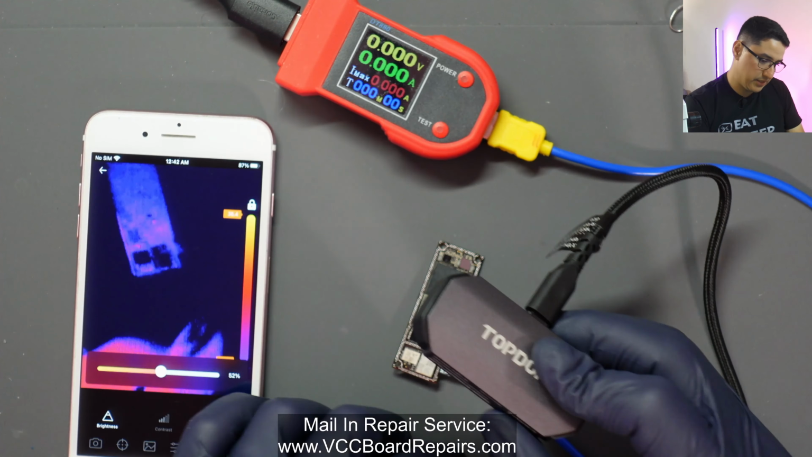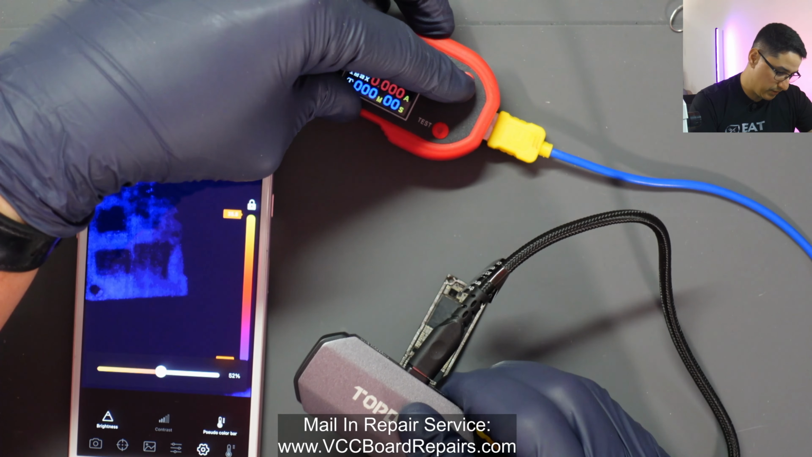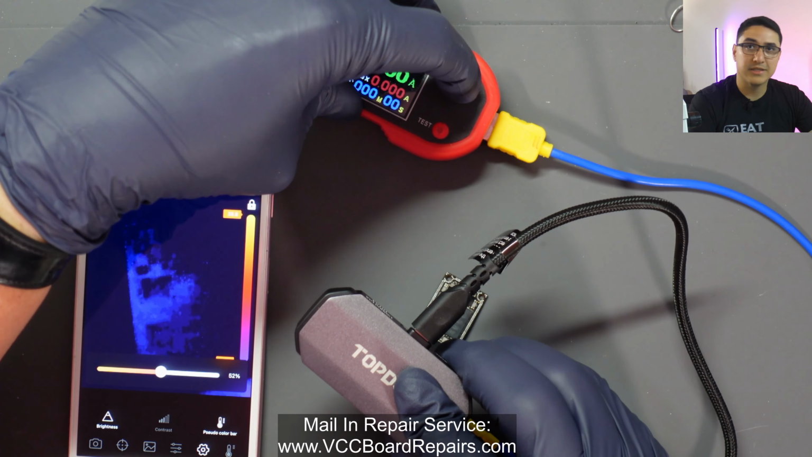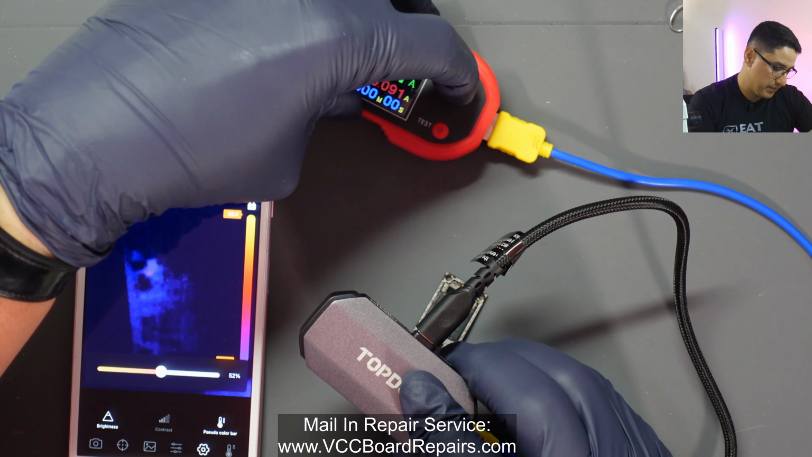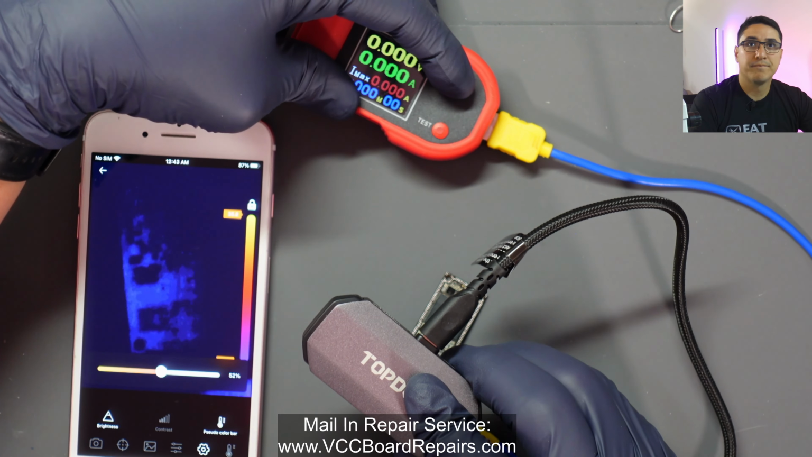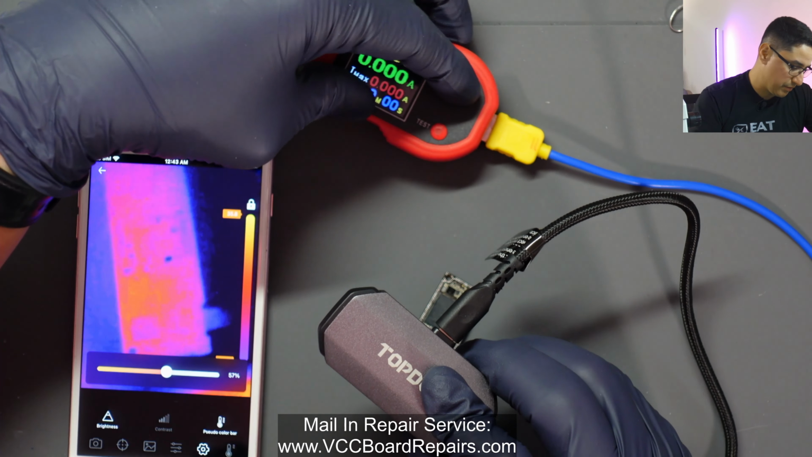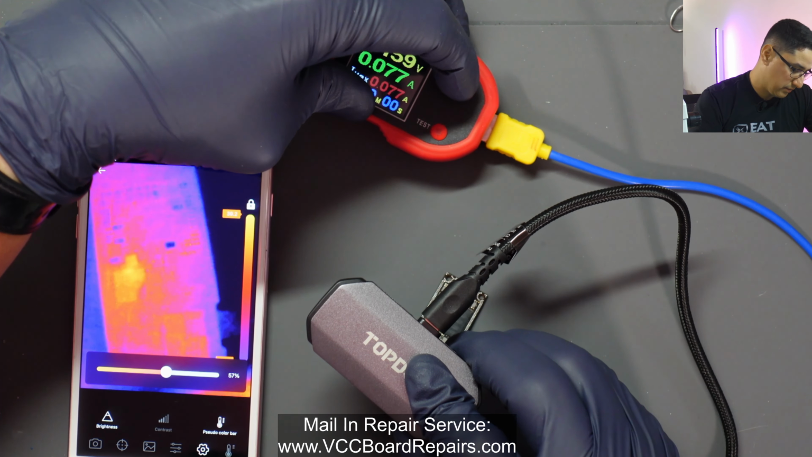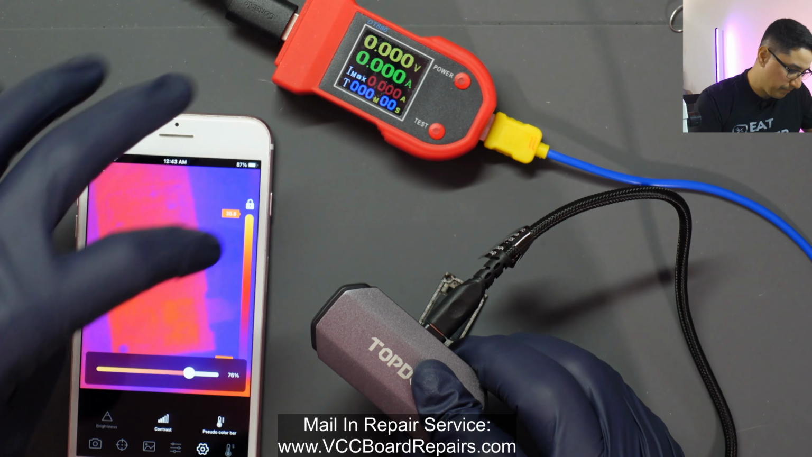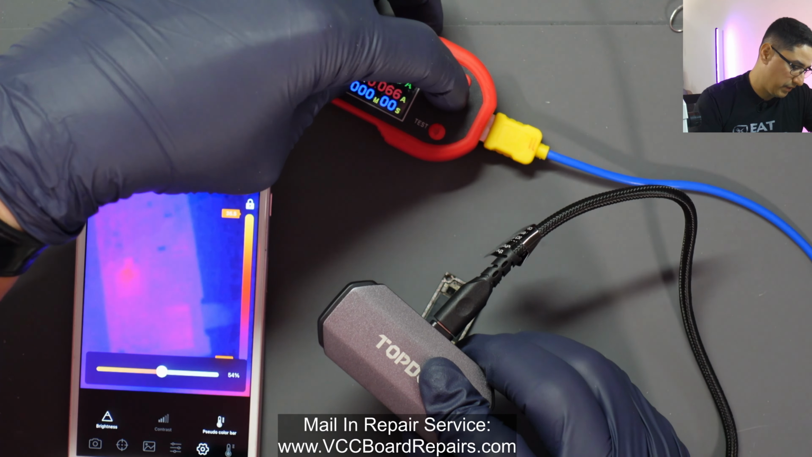I would say this is a pretty decent thermal camera, especially if you can get this macro lens to attach to it. Maybe I'll make an adapter for it. Or you could just technically glue it on with something like B7000, although then it's a permanent install. The other downside to this thermal camera is that you do have to manually adjust the brightness and contrast to give you a better view. But for $229, I'm not sure if you can beat it.